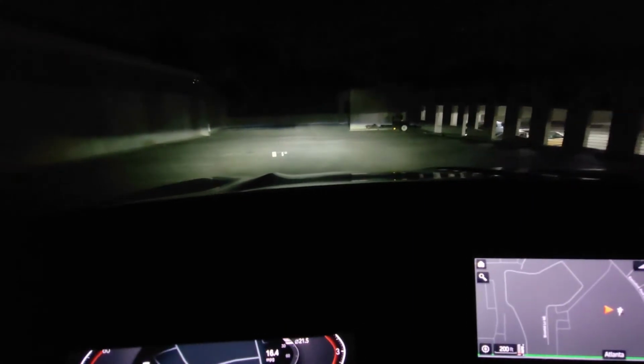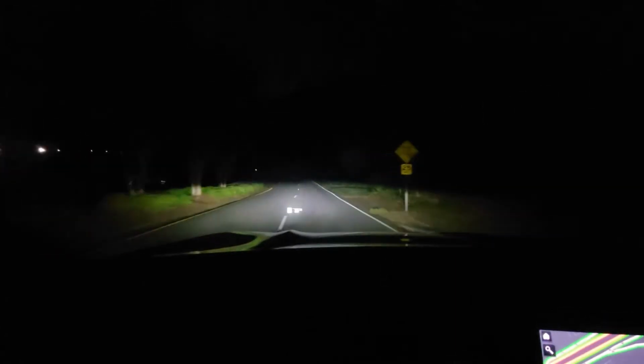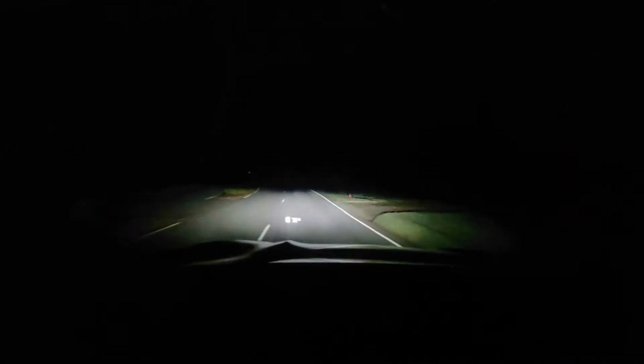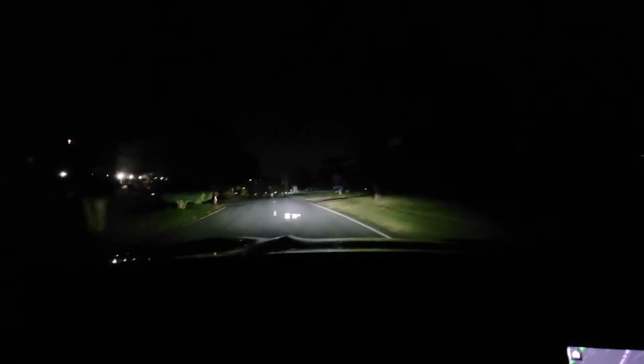So you'll notice, or at least I noticed, like if you're going up a hill or something, there's a clear line where the headlights just stop. So going up a hill sometimes it's hard to see, or at least I should say in the dip of a hill. Like if you go down and then drive up, it's hard to see at times. But when you obviously hit the brights, it's definitely better.